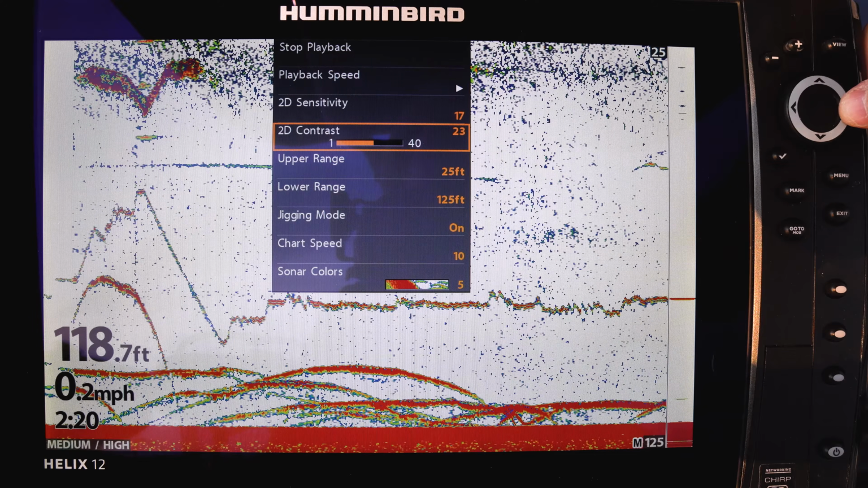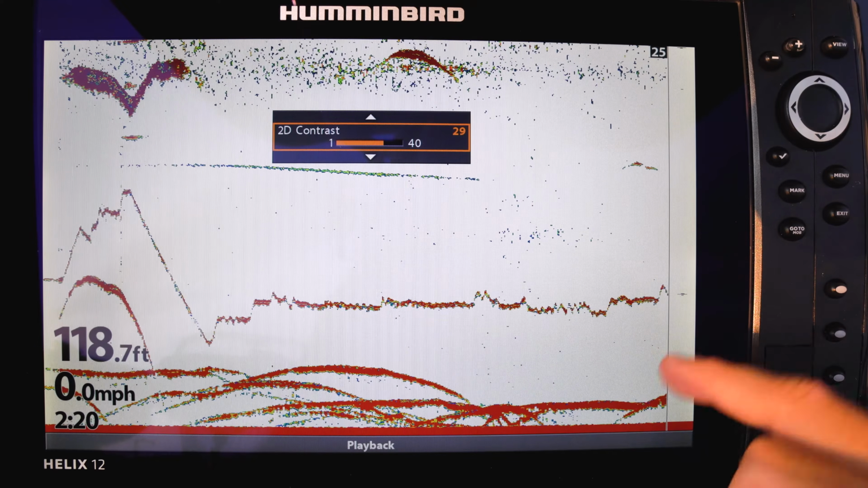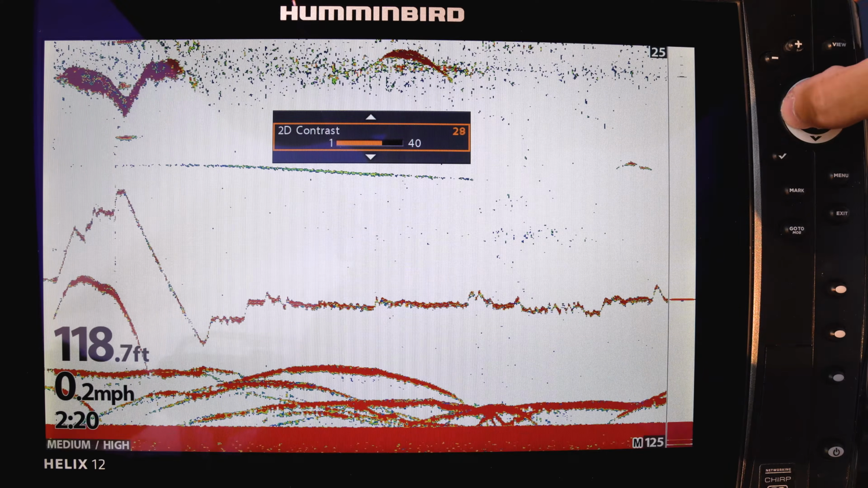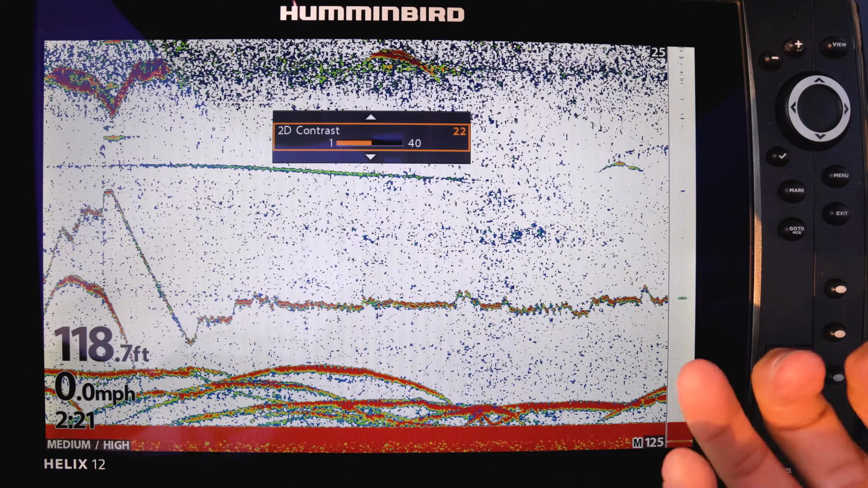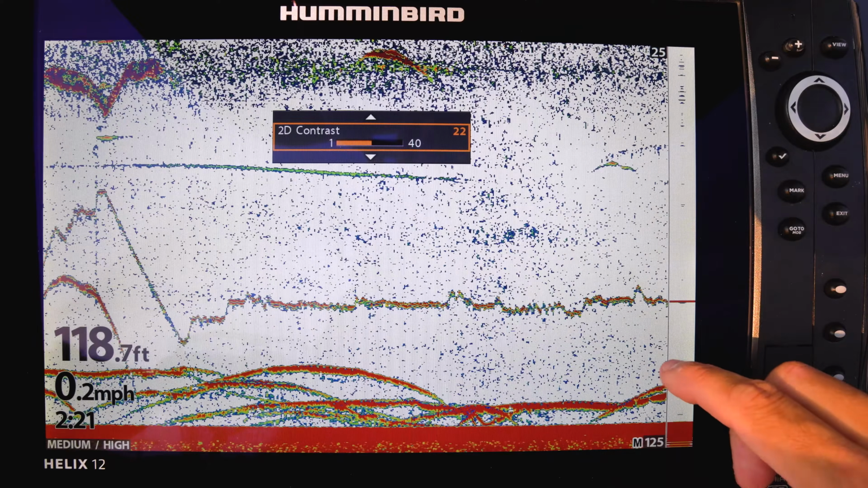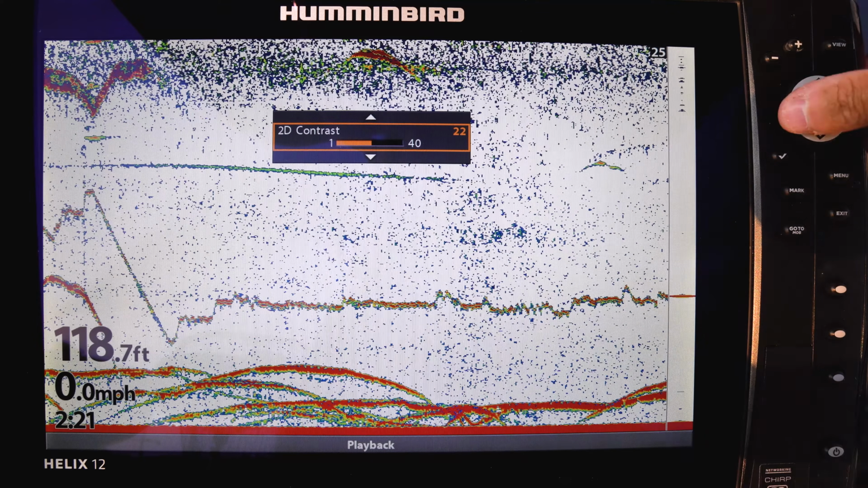It adjusts the color between the strong and weak sonar returns. I typically leave mine around 23, which allows me to see the large or slow-moving fish that generate a strong sonar return as red on my chart, and small or quick-moving fish that generate a weak sonar return as green or blue.